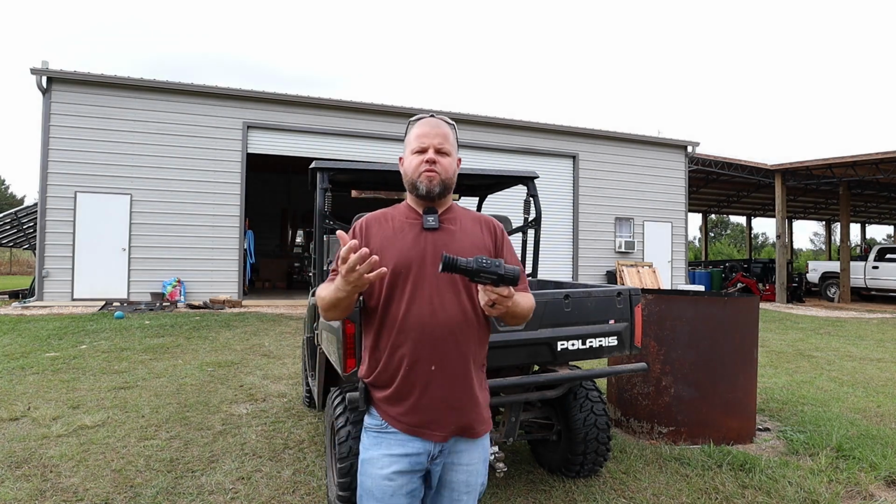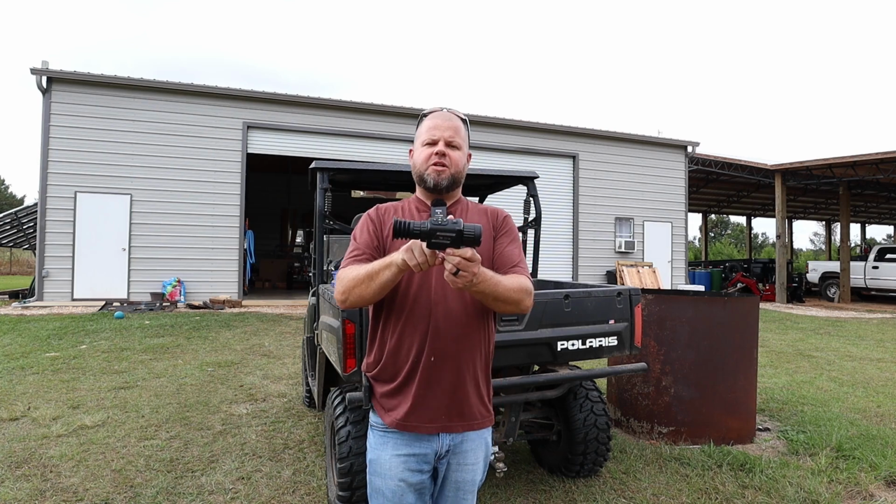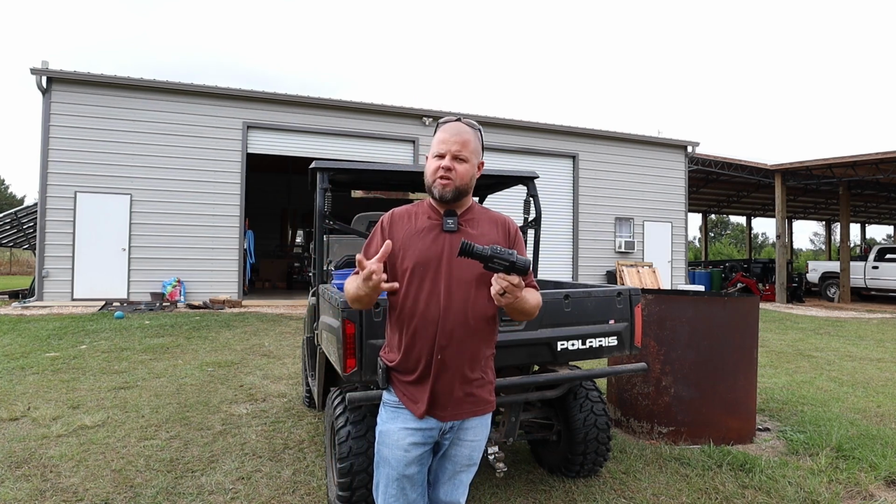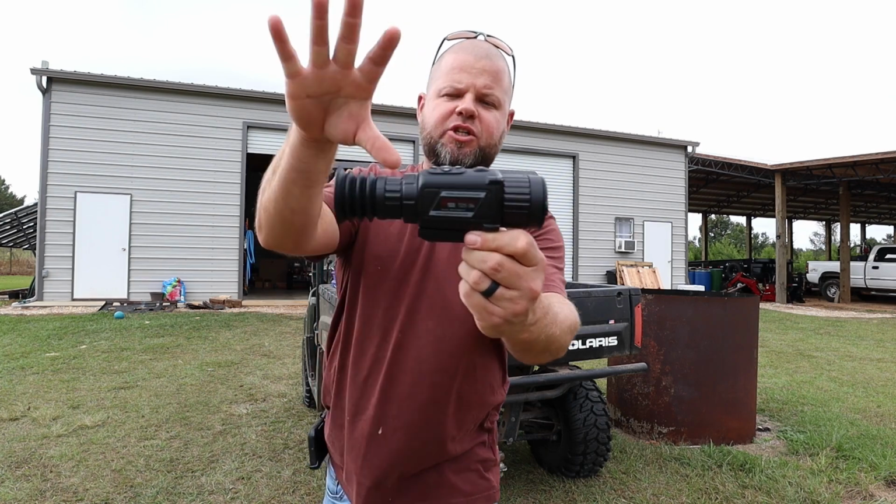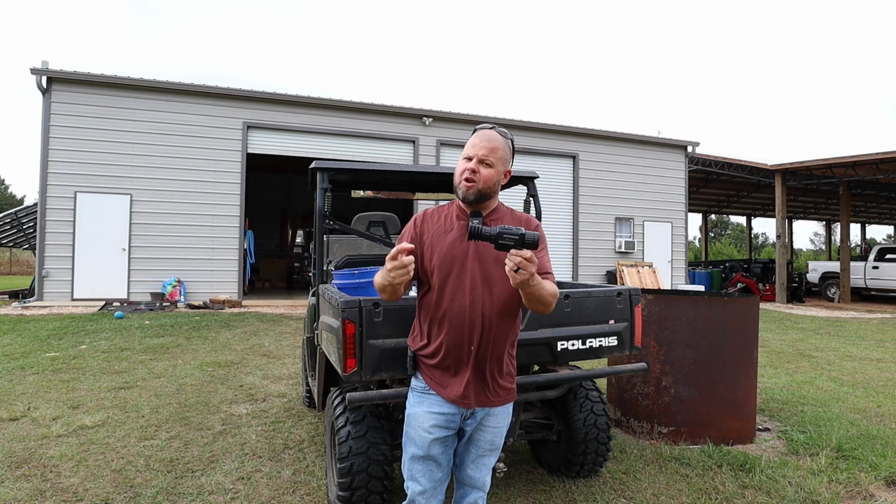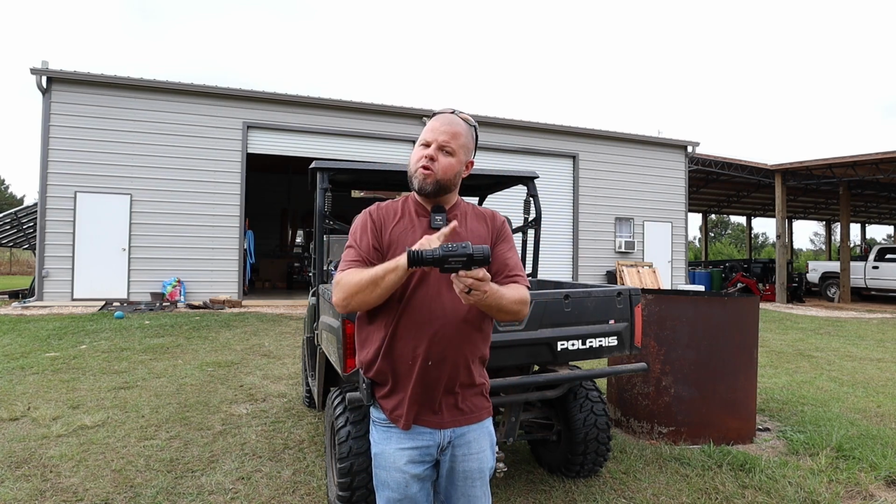I've already did an initial review on this, so let's just do the follow-up here, but I'll tell you, it's got multiple reticles in it. It's got different color palettes. White hot and black hot are my two favorite. Personally, I love white hot because it tends to pick up everything and highlight it the best for me. It's got a front focus adjustment and a rear eye diopter adjustment. That's very important. Not all of them come with that. It records pictures, it records video, although no audio.